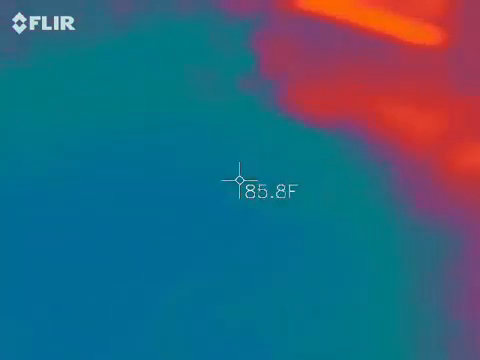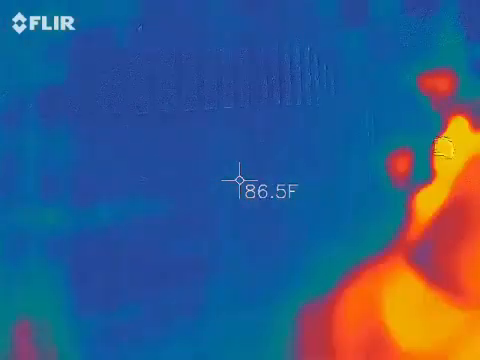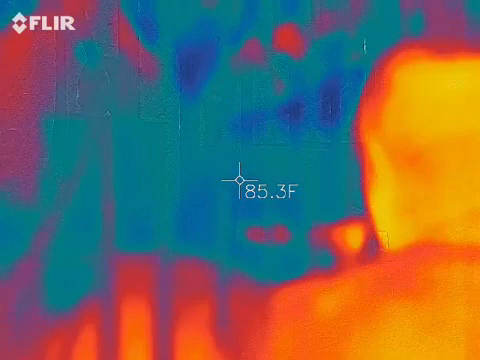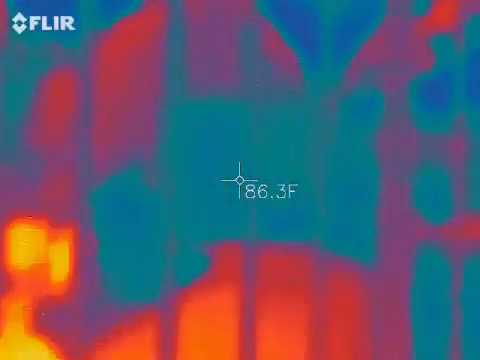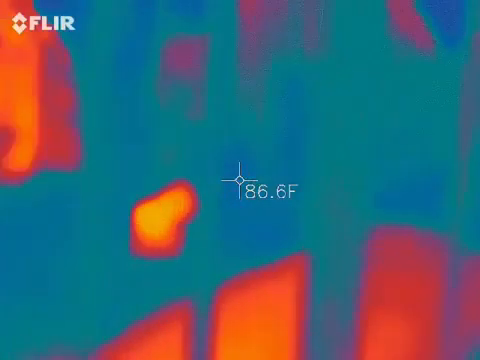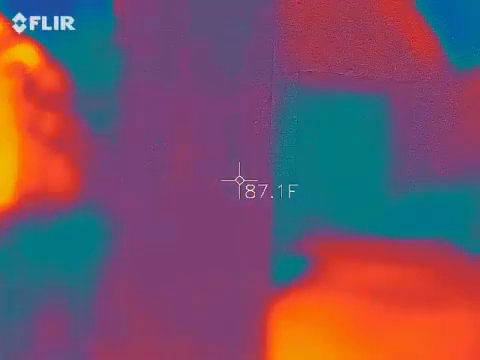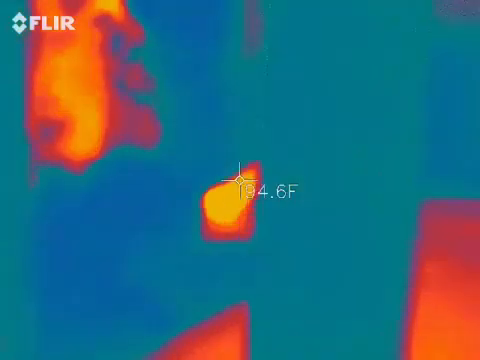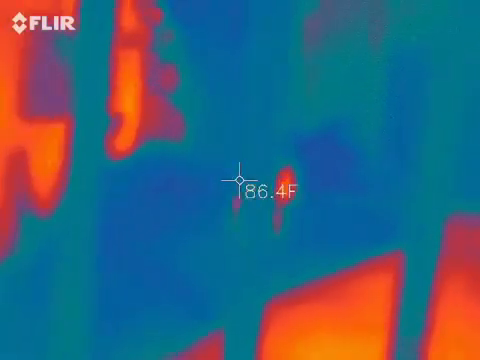Did you find a tree? I found a freaking spider web. The cannon is hot. Probably because it's metal and it's been warm all day. Yeah.